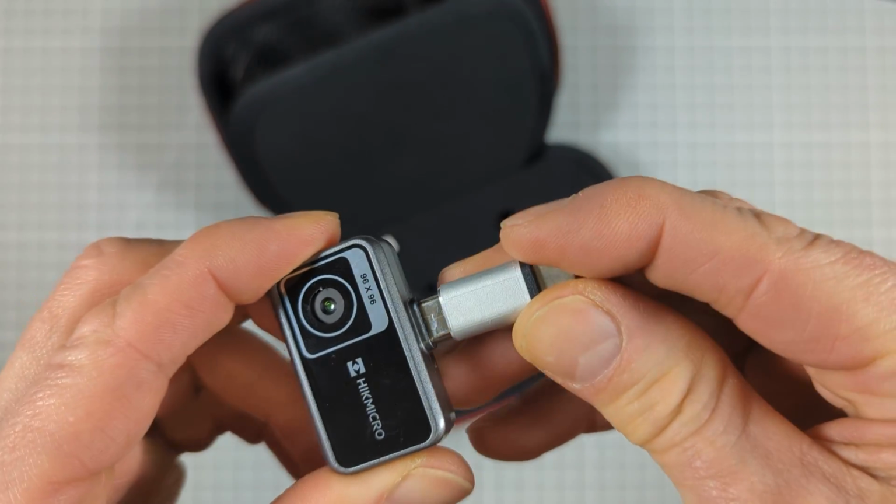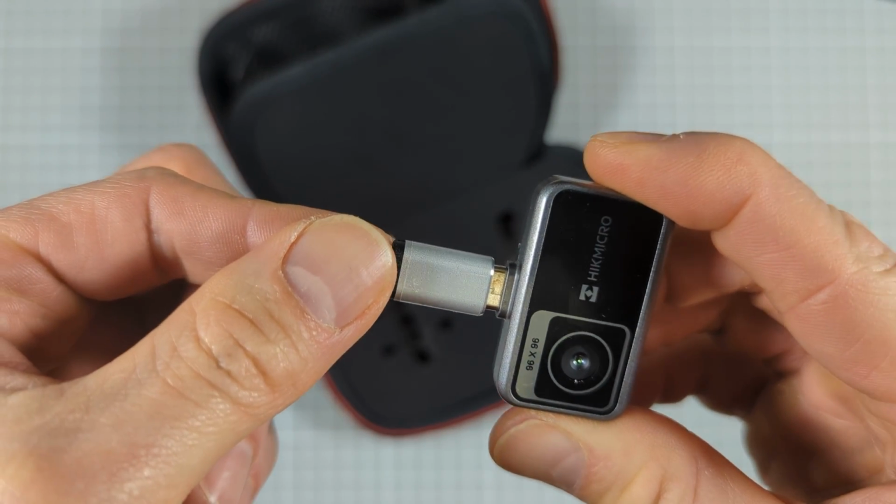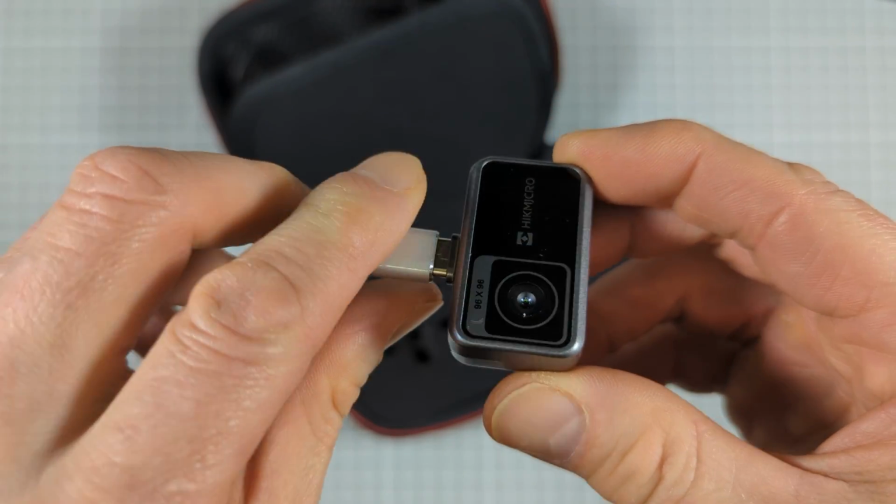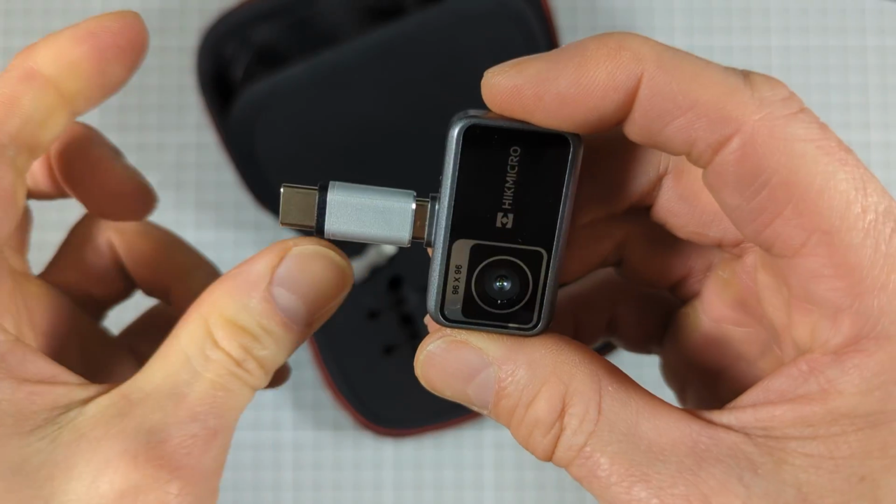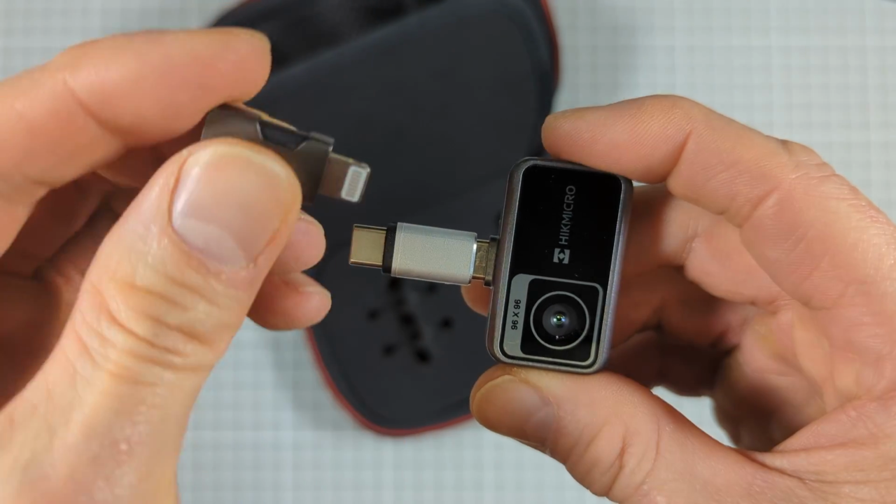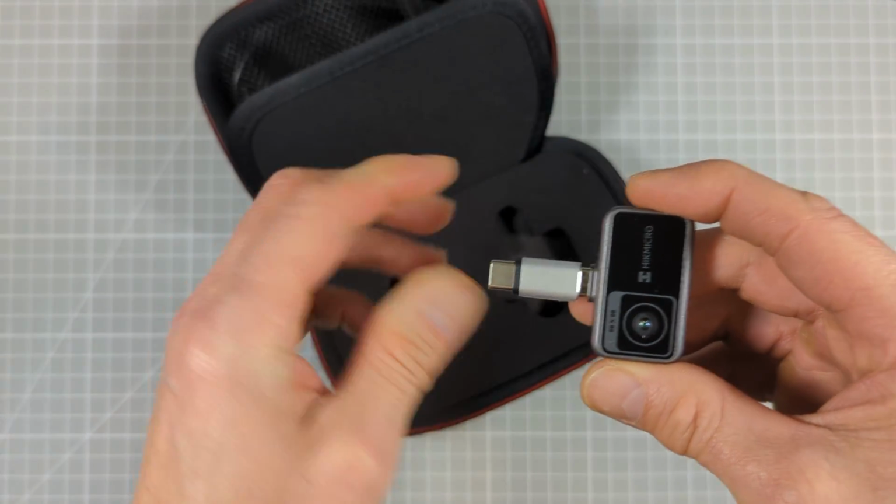So what you do with this is you simply plug that in, and we now have an easy way to connect our camera into the phone so that it doesn't interfere with any cases and so on. And you can then, of course, use your phone as a thermal imaging device like that. The other adapter then is for an iPhone. So you can see here that we have a USB-C to the Apple connector. So that will then work, of course, for that. Let's just pop those down here.